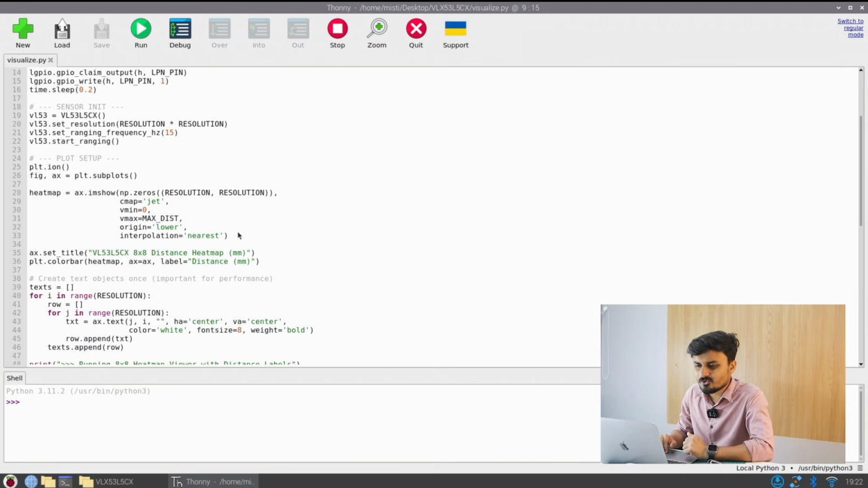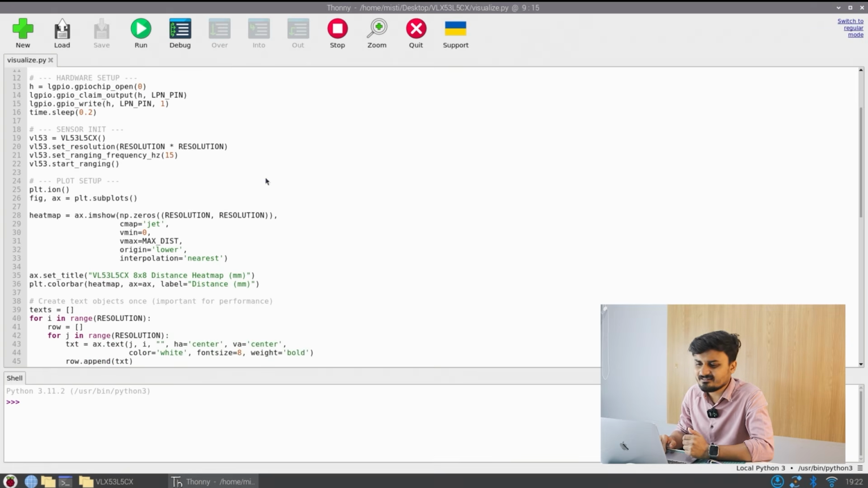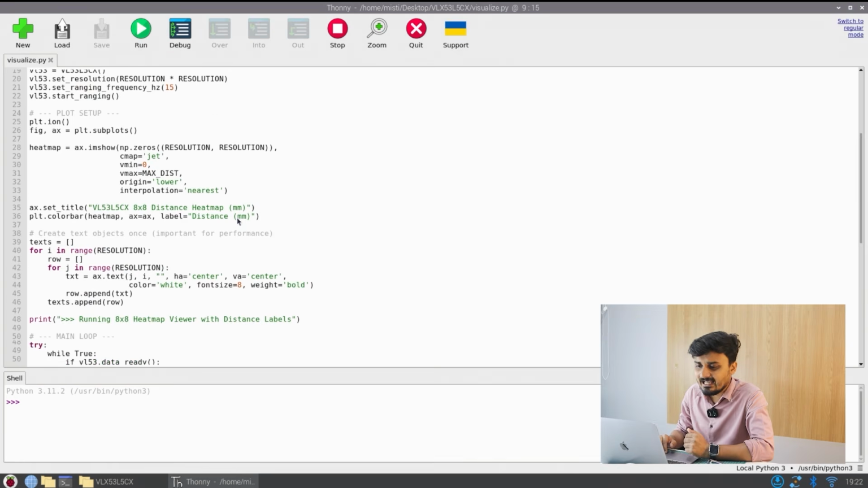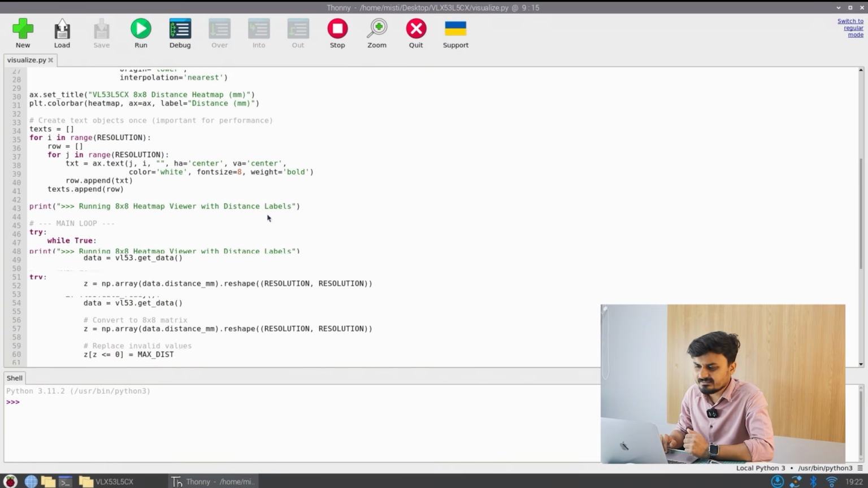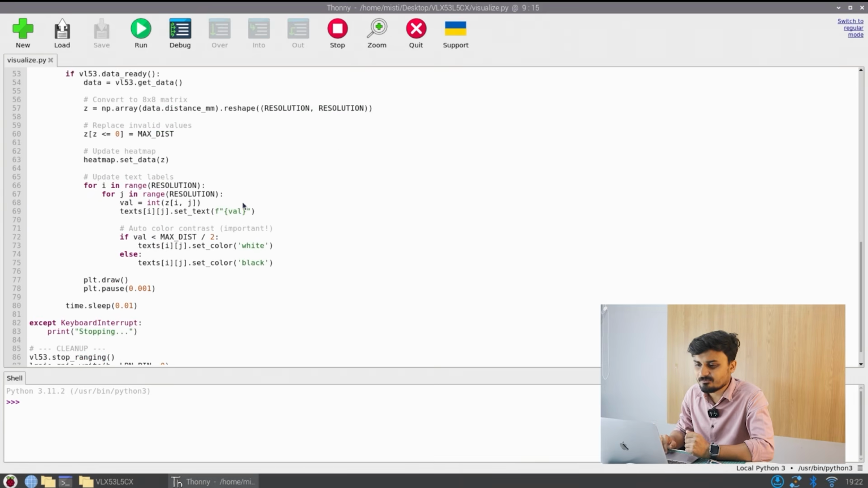Now the remaining things I'm not discussing that much. You are just creating the VL53L5CX object and so on. We are setting the resolution. Another important thing, we are setting the ranging frequency at 15 Hz, and then we are going to create a heat map using Matplotlib, and there we have some colorization and so on. Nothing that important here.